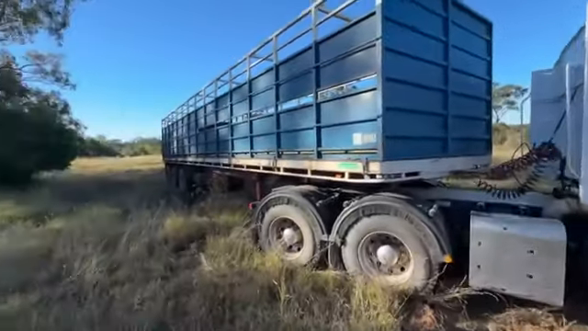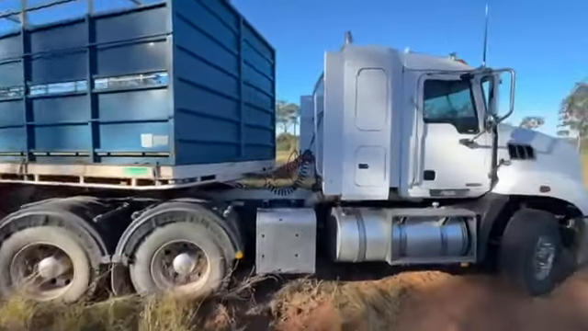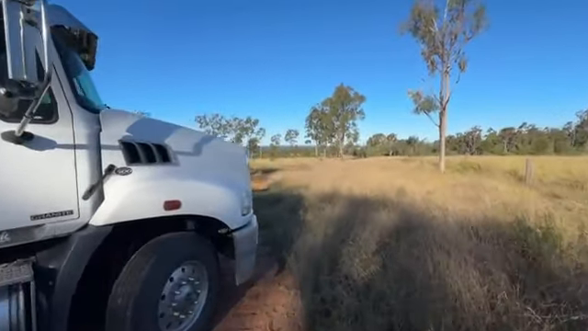Right, back to the truck. We'll get in and hit the road. Head for home and we'll load up and do it all again tomorrow.